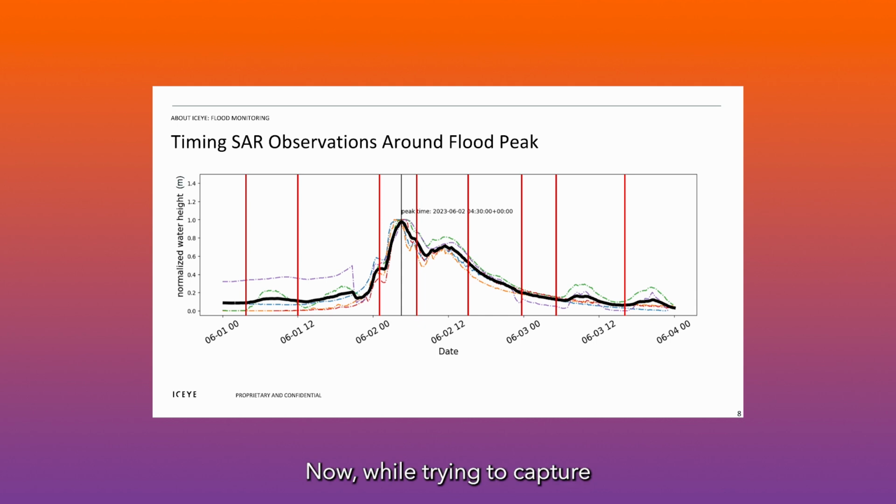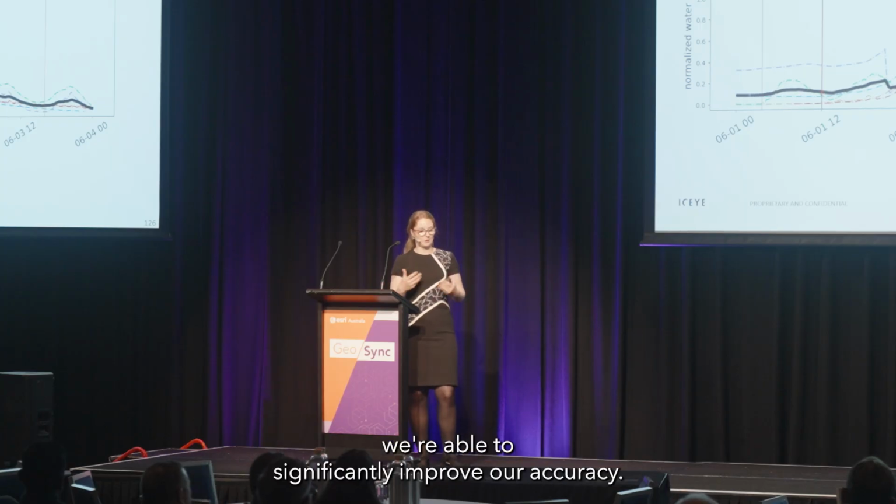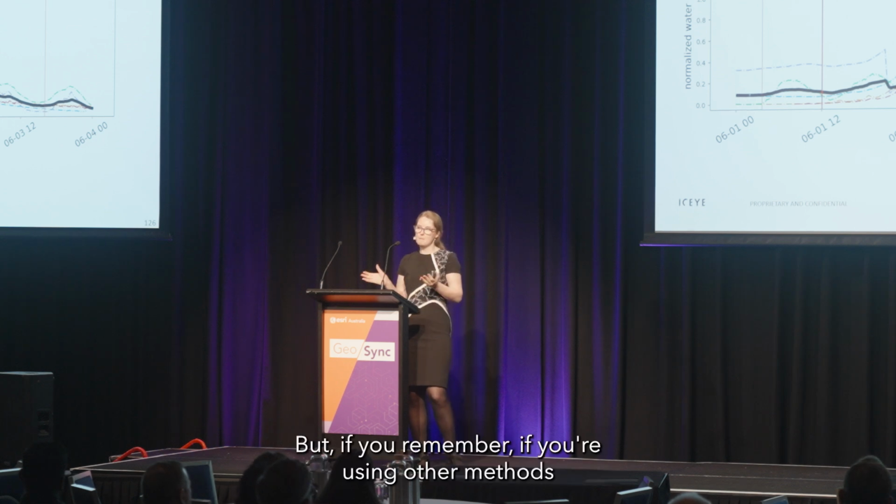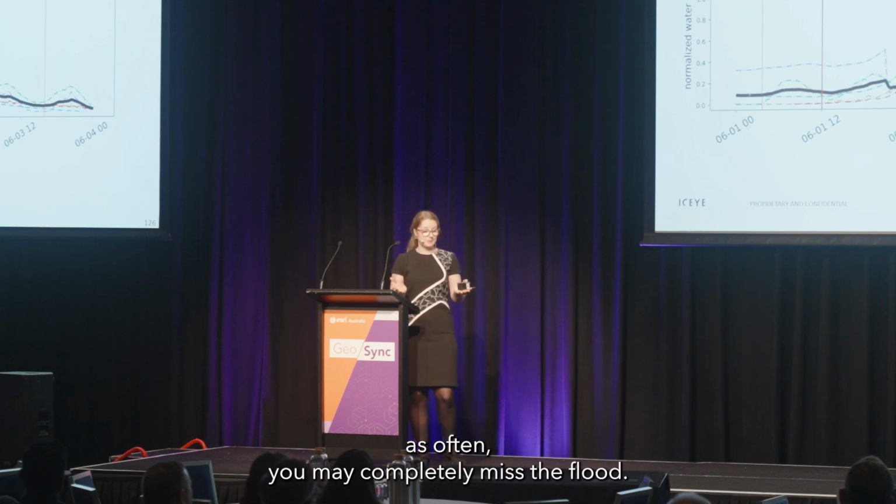Now, we then have river gauges with the average here in black. While trying to capture during a peak of a flood is quite challenging, it is possible with more and more SAR satellites, more as we grow our constellation and our revisit rate, we're able to significantly improve our accuracy. But if you remember, if you're using other methods like open source that may not be able to capture as often, you may completely miss the flood.